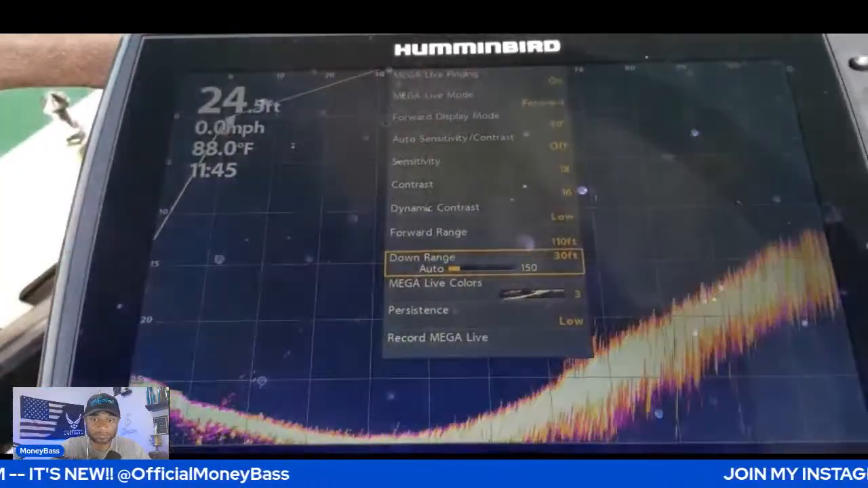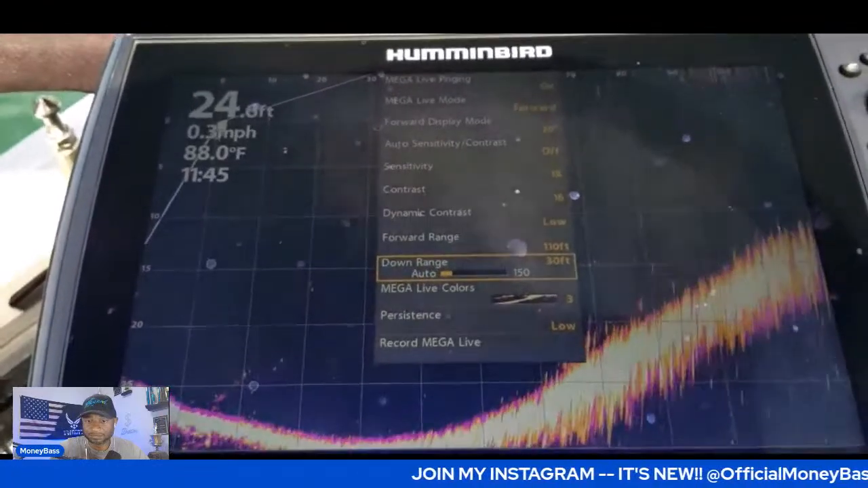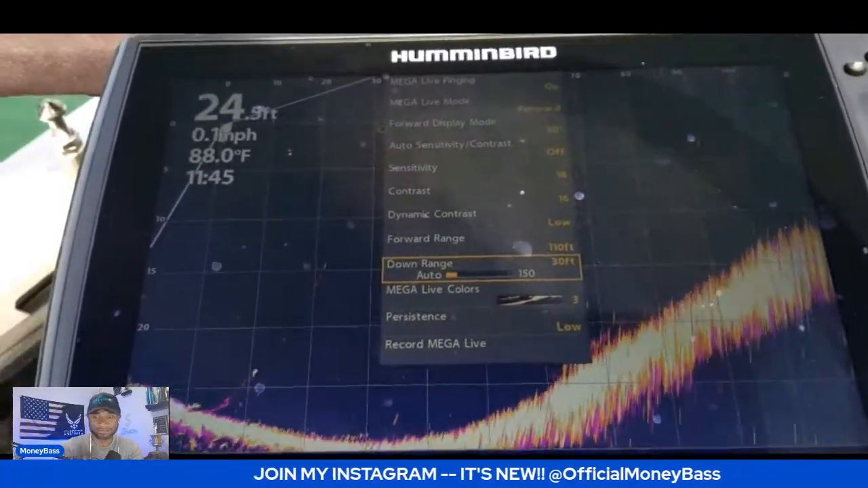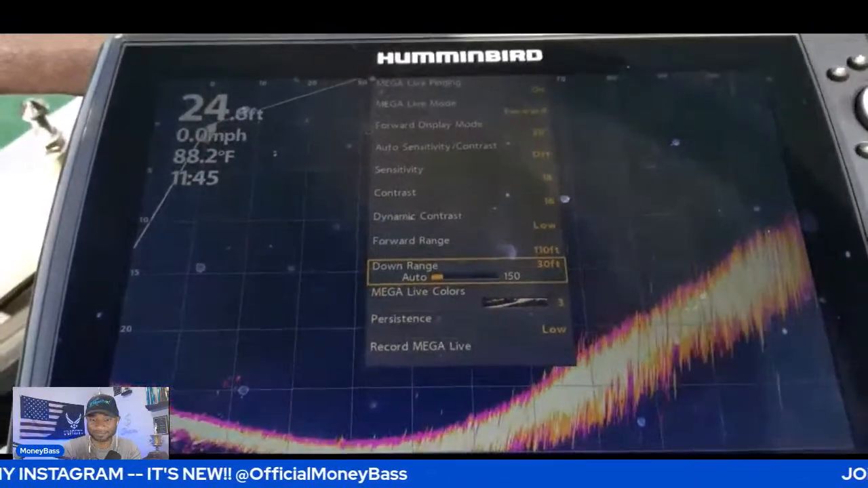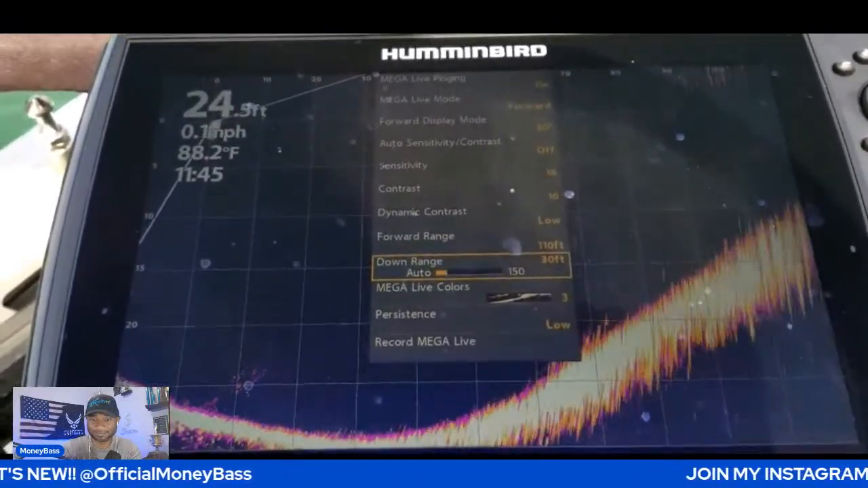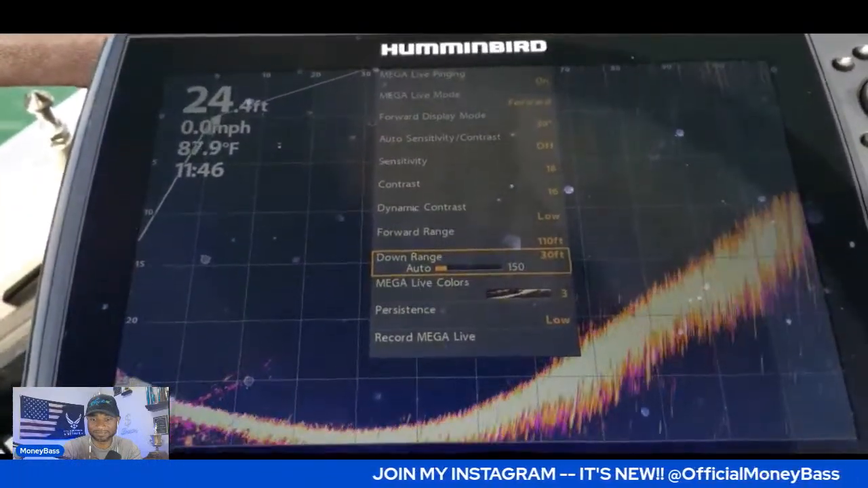Auto sensitivity and contrast is off. Sensitivity is at 18. Contrast is at 16. Dynamic contrast is low. I have the range set on around 110 feet on that one. The down range is set on 30, and I was using color palette 3. Persistence is set on low.